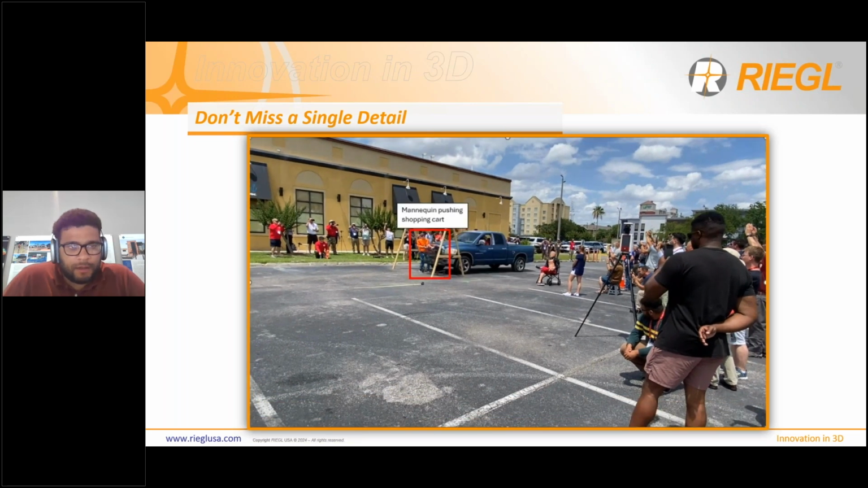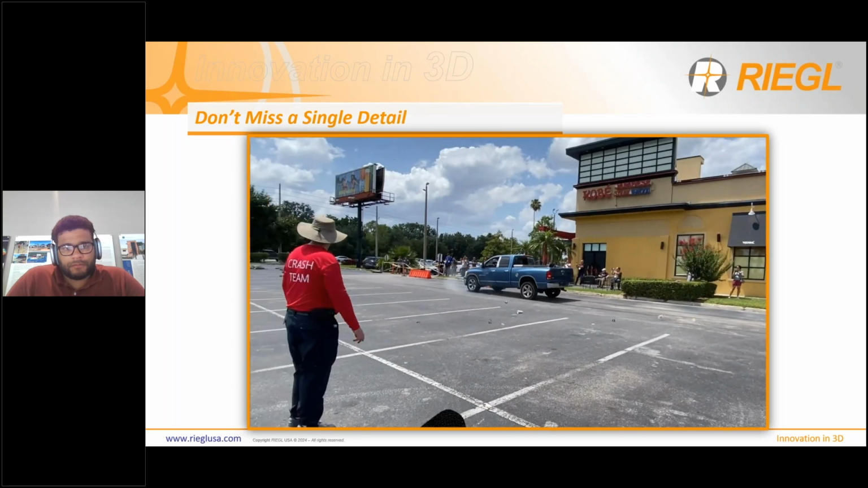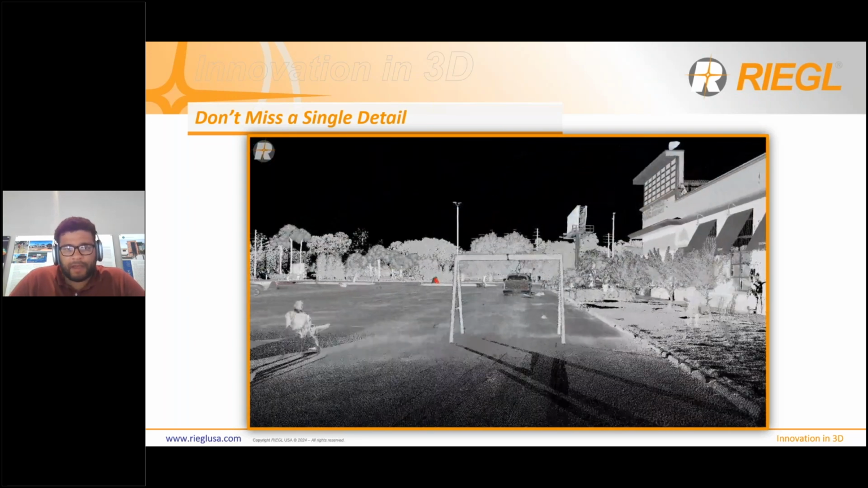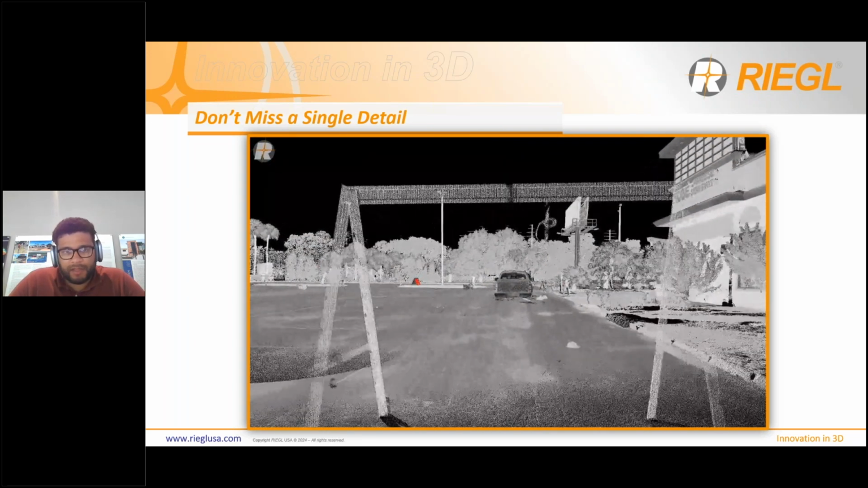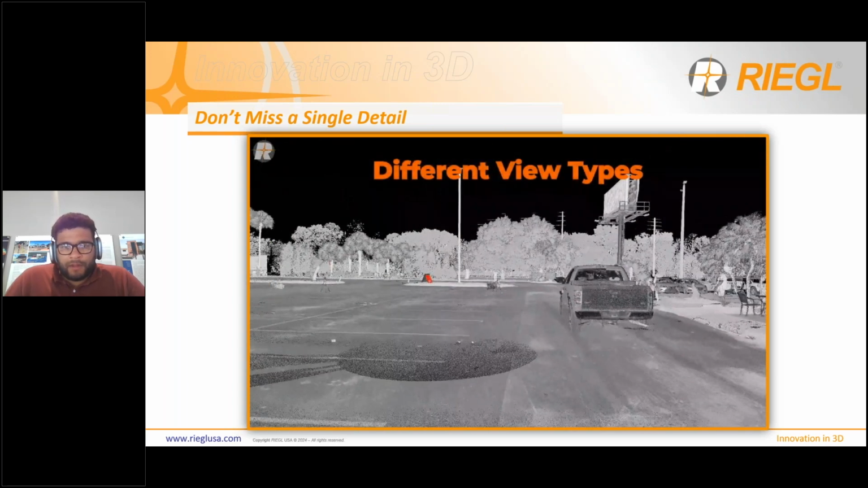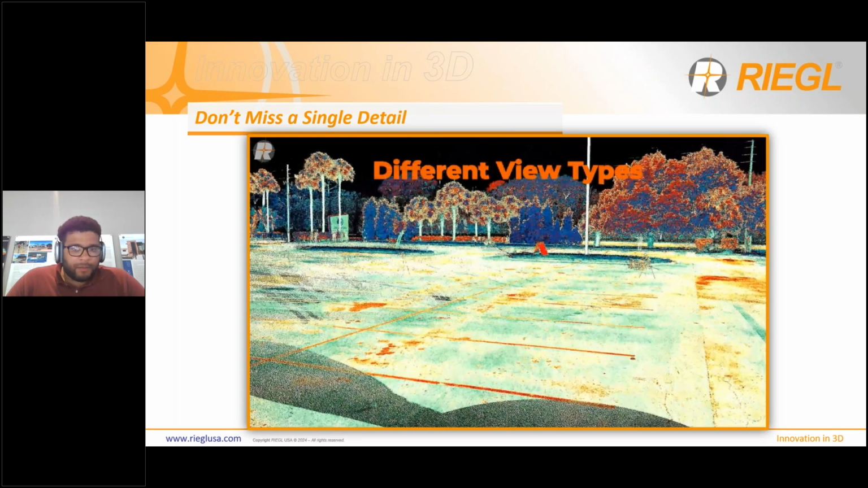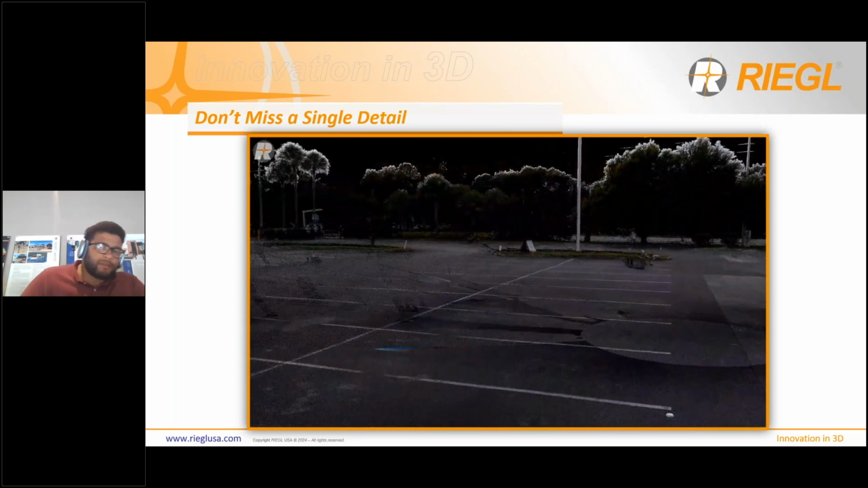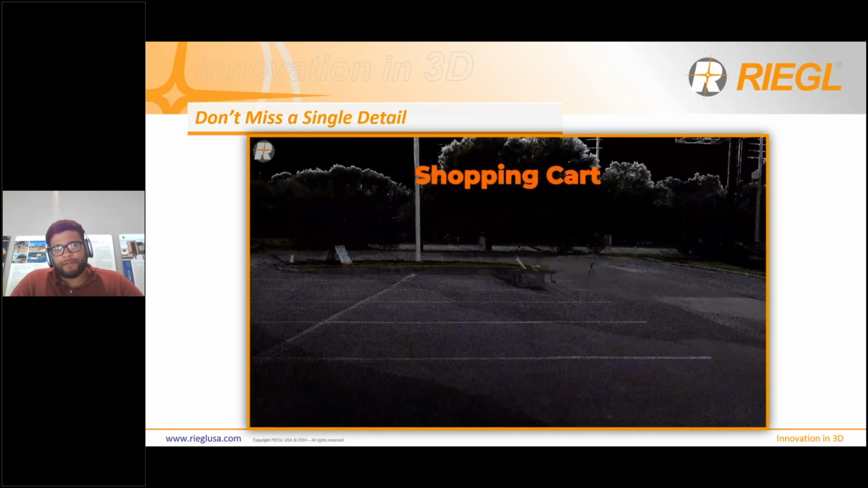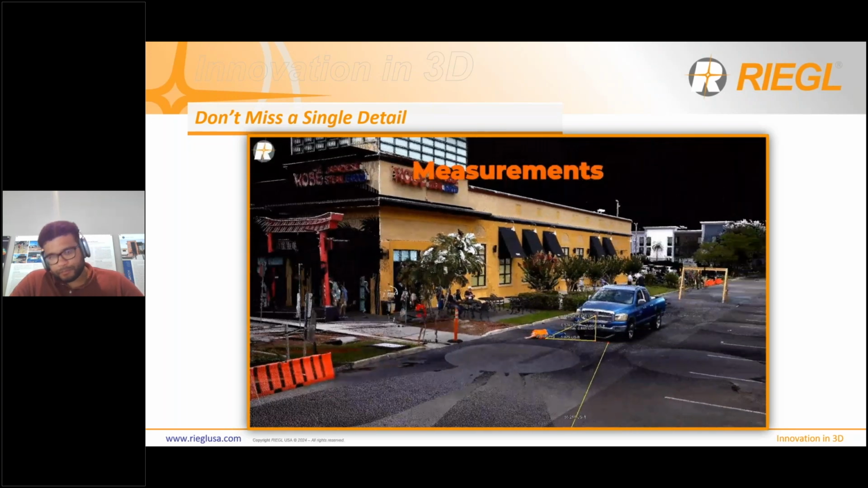And here you can see the pickup truck impacting the mannequin. And now we have the fly-through, and this was done completely in RISolve. So you can see here you have the grayscale view, and then it changes to a rainbow retroreflectance view that can help highlight evidence, and then it switches back to the true color camera view. You're just highlighting some evidence, a shopping cart that was hit.